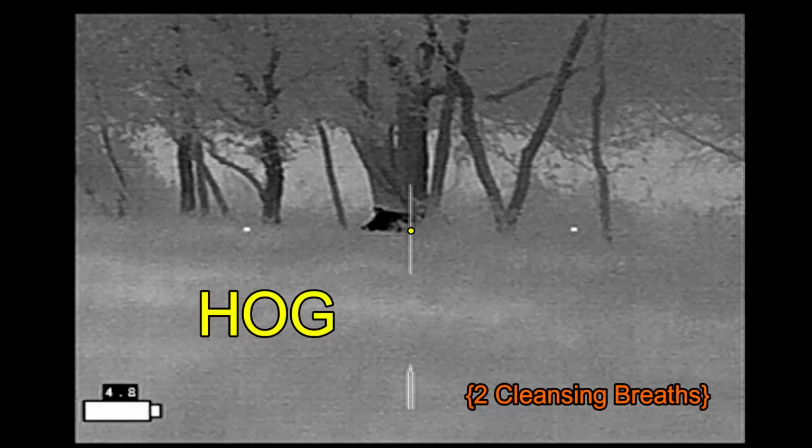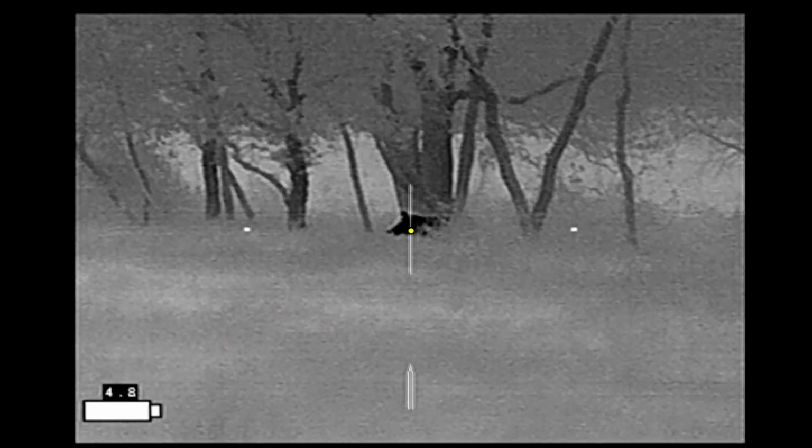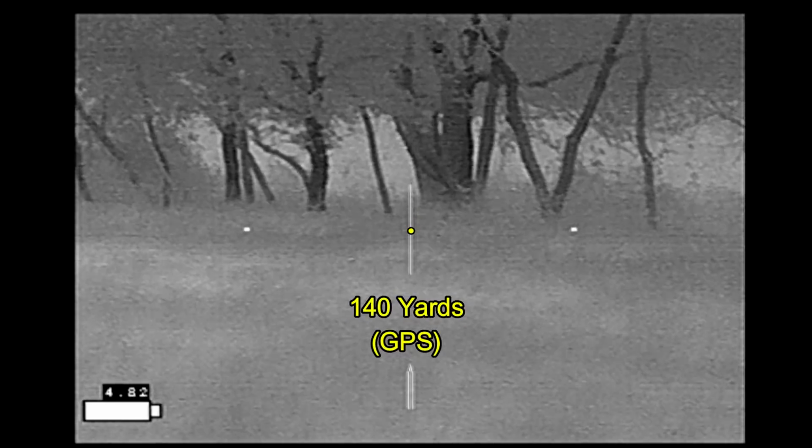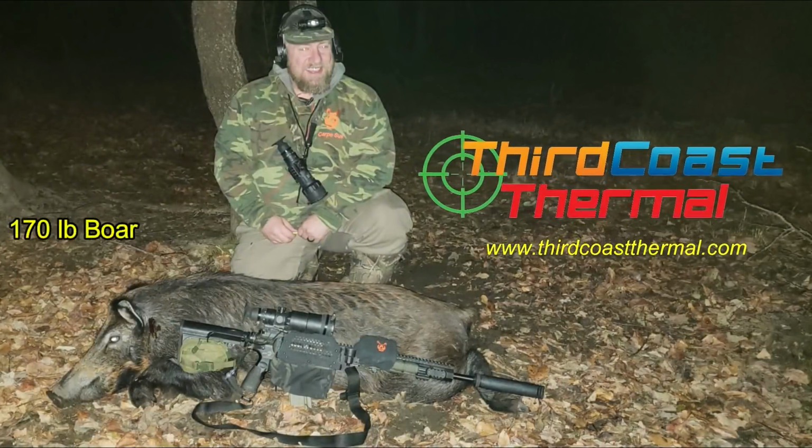It moves up a little bit. That's definitely a hog. I take a couple of cleansing breaths to calm down. Safety off. And the hog goes right down at 140 yards. Turns out to be a nice 170-pound boar.